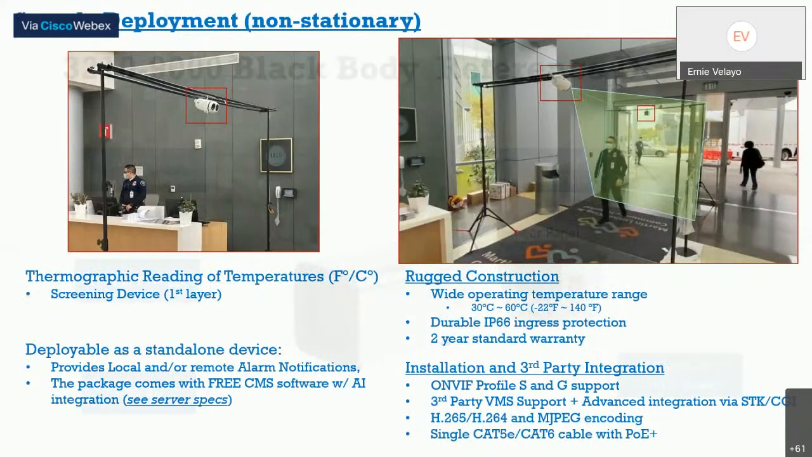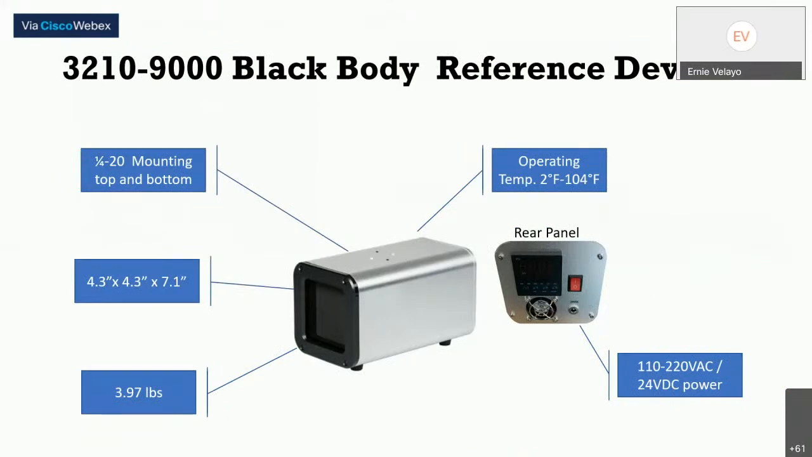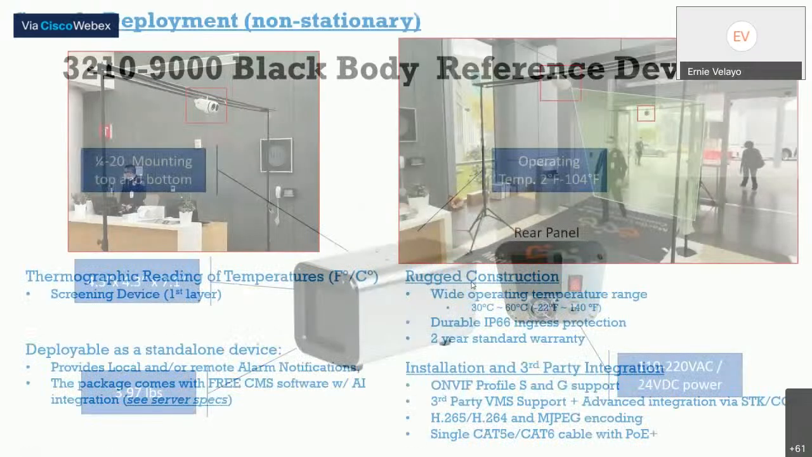This is the, oh, too far back. There we go. The reference body: this is going to be your unit that keeps a reference in regards to what the AI is picking up and what the thermal unit is picking up, as a reference point. And again, you can see here that it is powered at 110, 220, 24 DC. Just a heads up there.